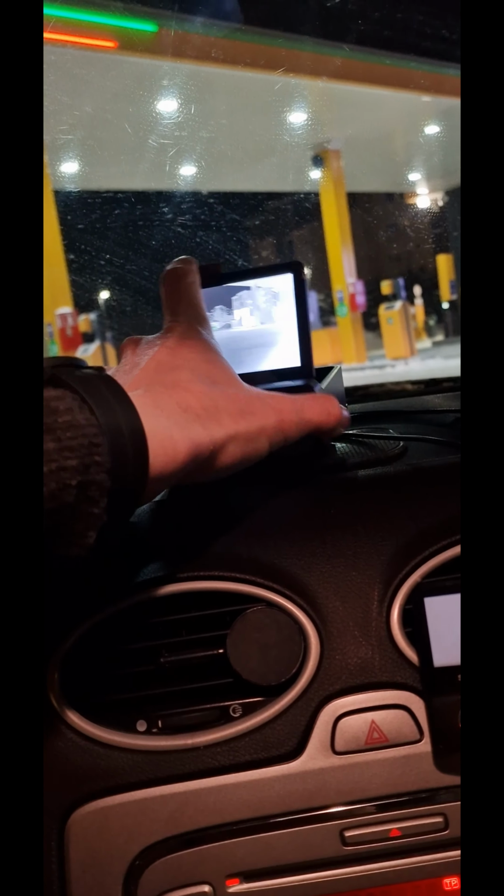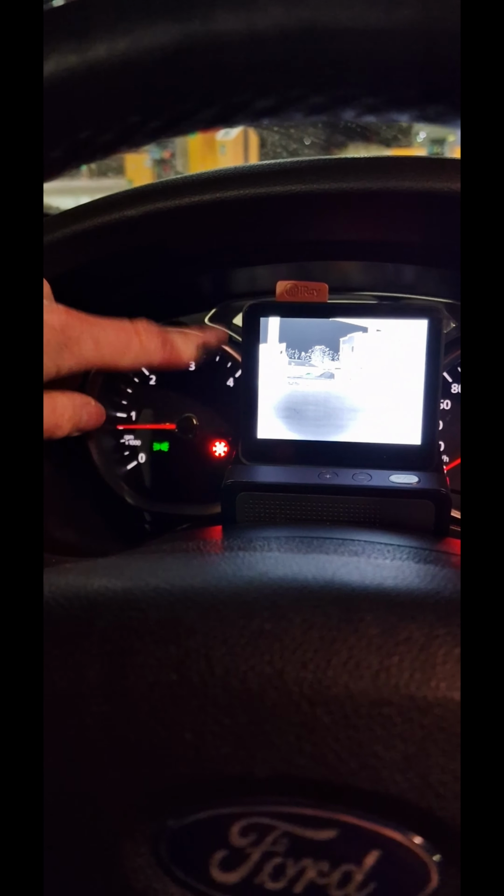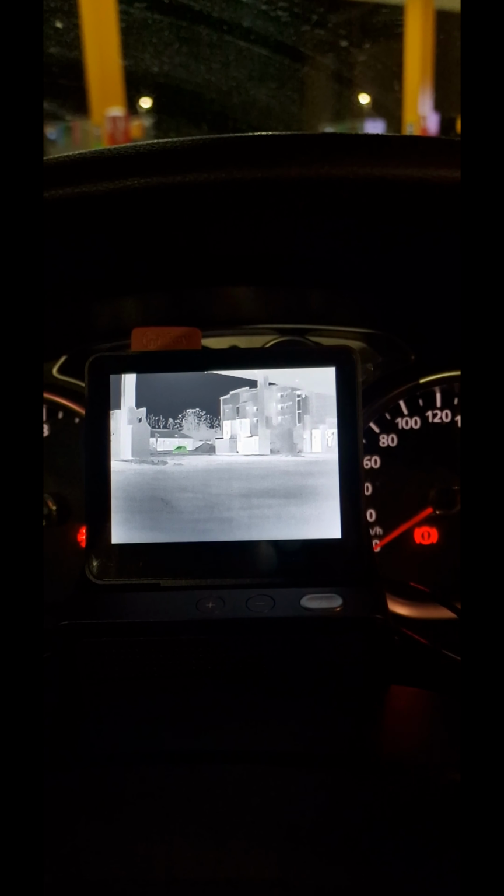Let's get back to the car. I've tried to put the unit also here. Just a moment. This is also a nice spot, but you of course cannot see the alarms if they pop up behind the screen. Even here the screen is really bright. It's shining in the eyes and you need to turn it down a bit, but then you cannot see the screen very well. But yes, about the camera quality, the image is very good.